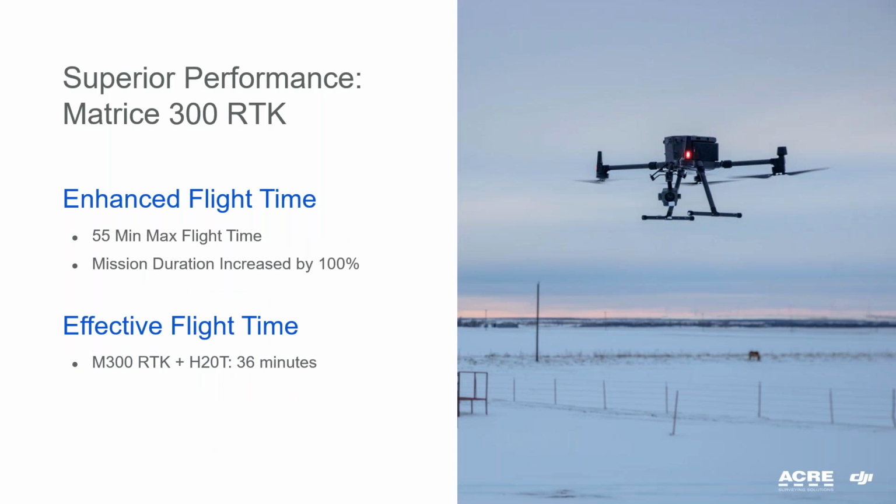Improved flight time with 36 minutes with the H20T camera, for example. In the case that we fly without payload, we can have more than 50 minutes.